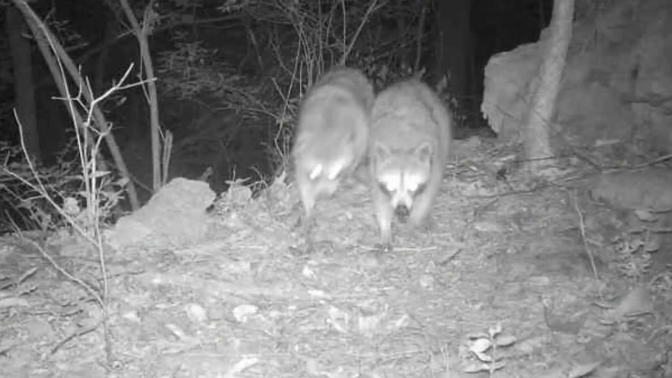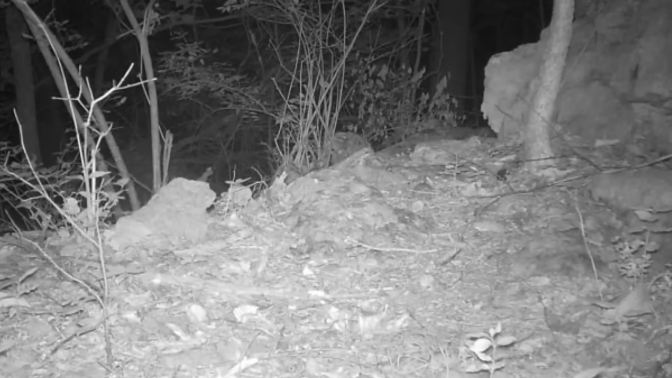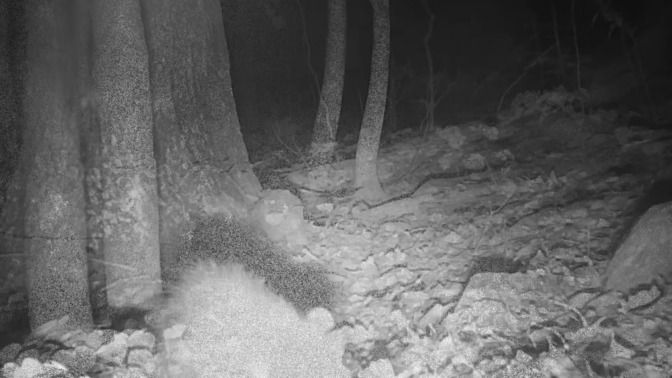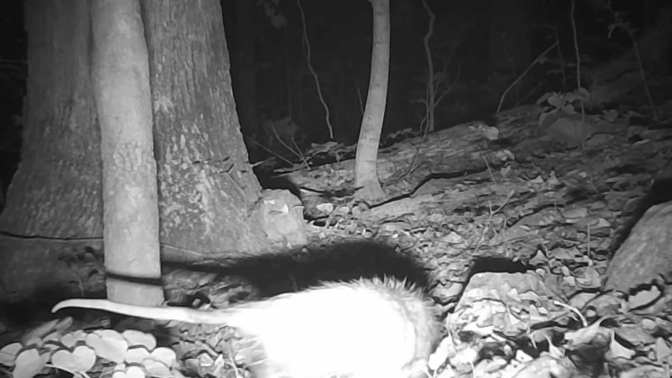Come dark, yeah, the little coons, they're out into something. What can we get into? Coming and a going. Don't matter on a rainy day or rainy night, they seem like they're always out on the prowl. And the old possums too. They like an old wet night.